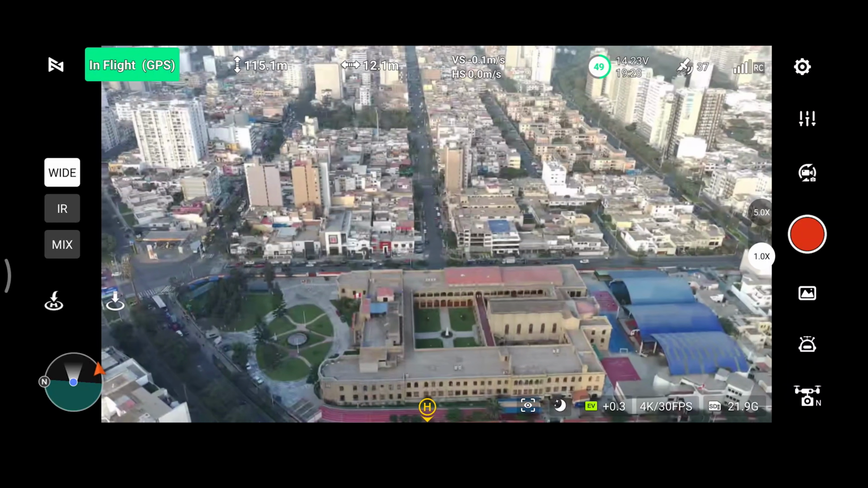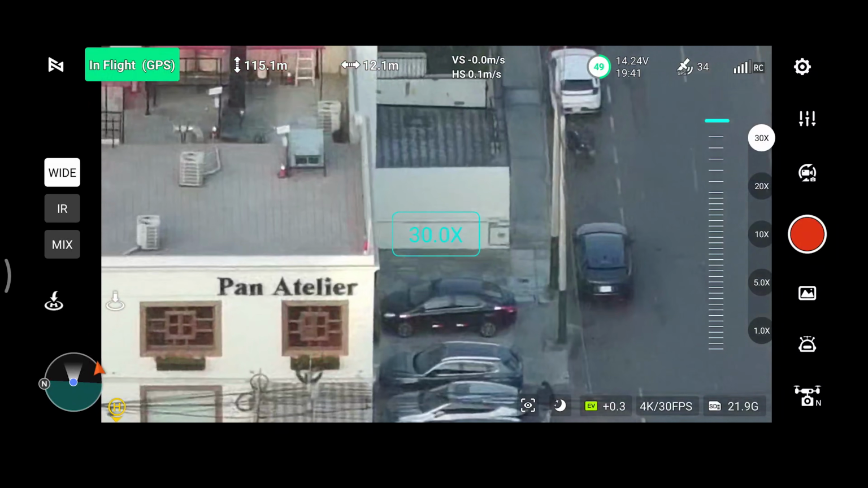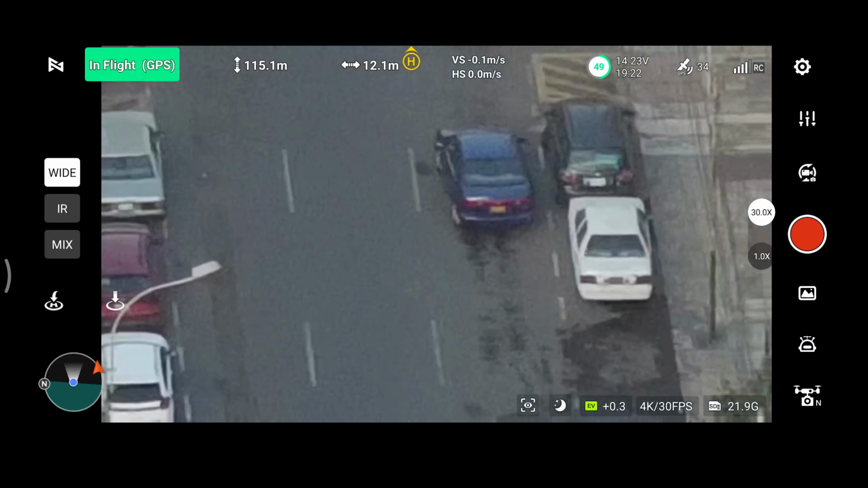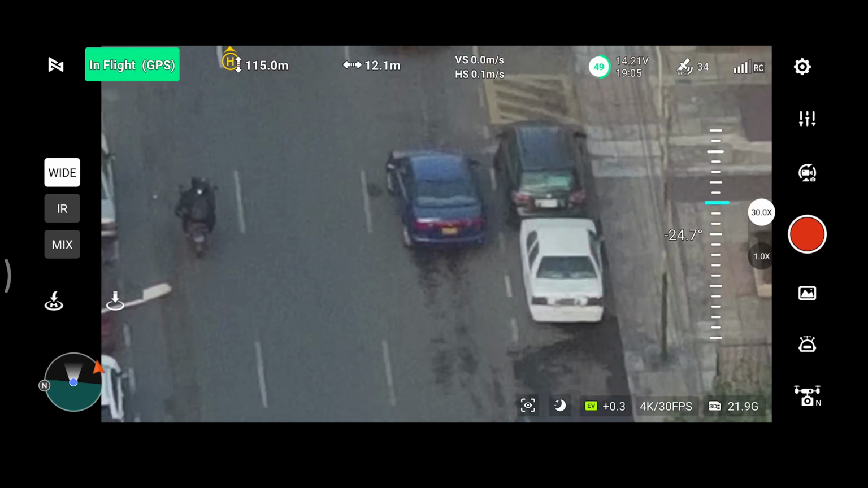This point is between 450 and 500 meters away. This point, 450, around 500 meters right now. This camera is incredible.